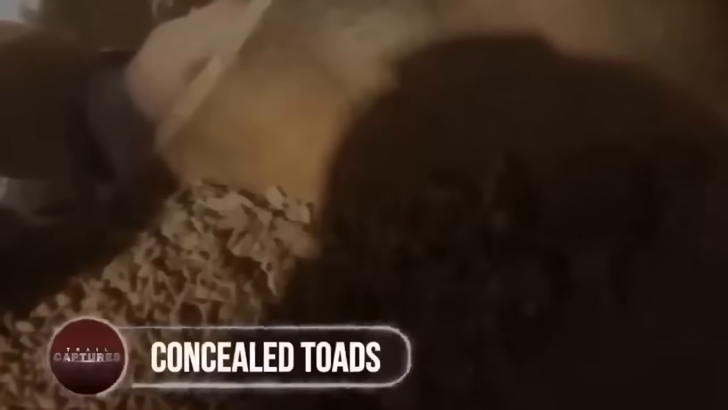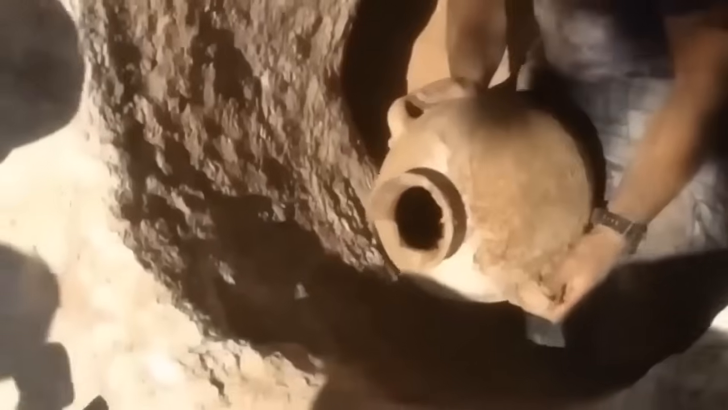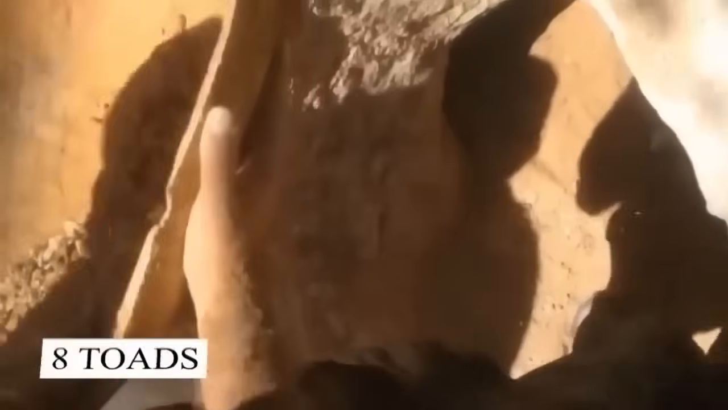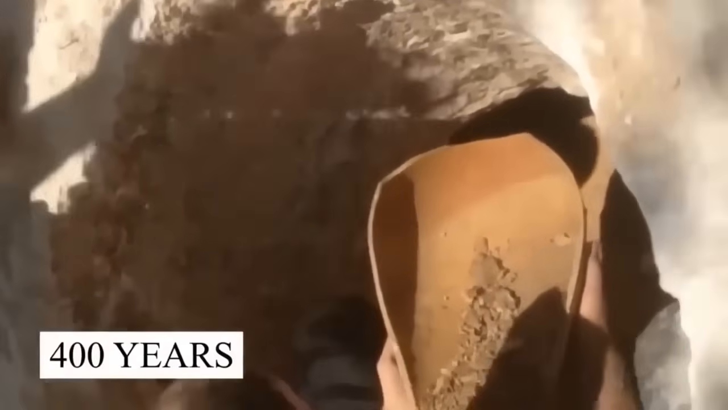Concealed toads. Preserving the least expected things. The old customs are nothing but a mystery for the present world. Just like this, when a man, while digging an ancient tomb, unearthed a jar. While the other jars used to be filled with the organs of humans that died hundreds of years ago, this one was filled with 8 mummified toads. Yeah, toads, about 4,000 years old.